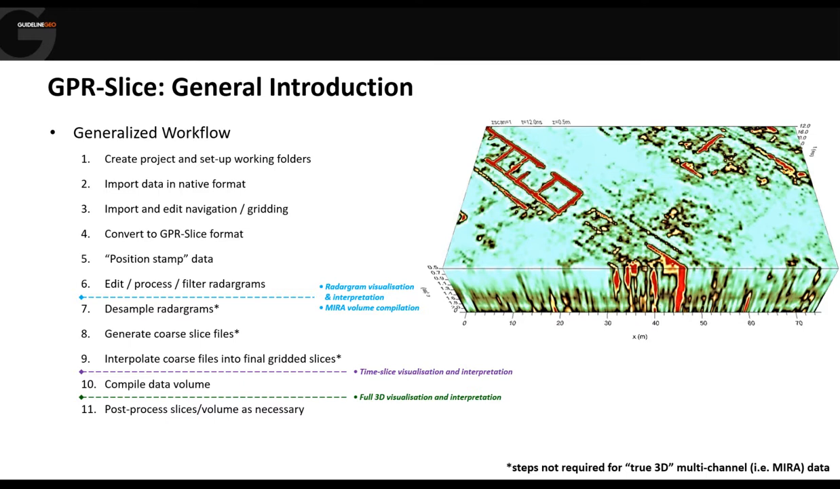And then we can do post-processing on the block itself. So we can actually take that volume and apply additional filters to it to try and further refine what we're looking at. And then again, export from there to different formats if we want to incorporate this data in other software.